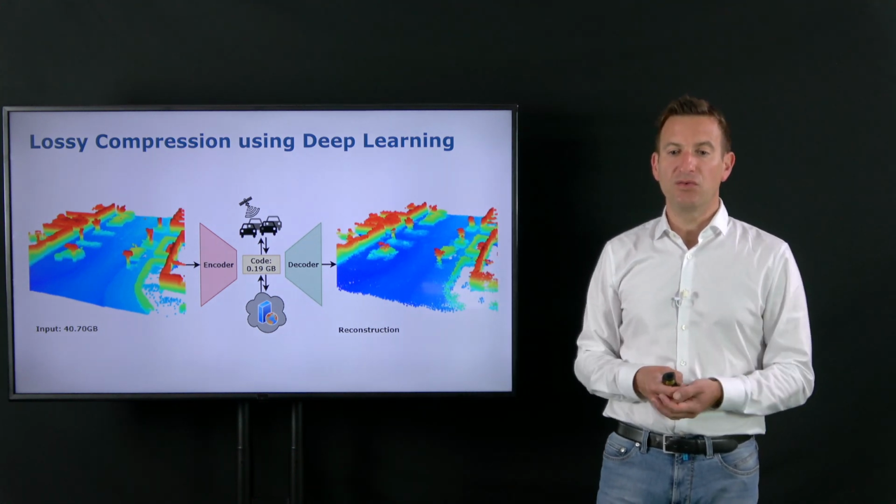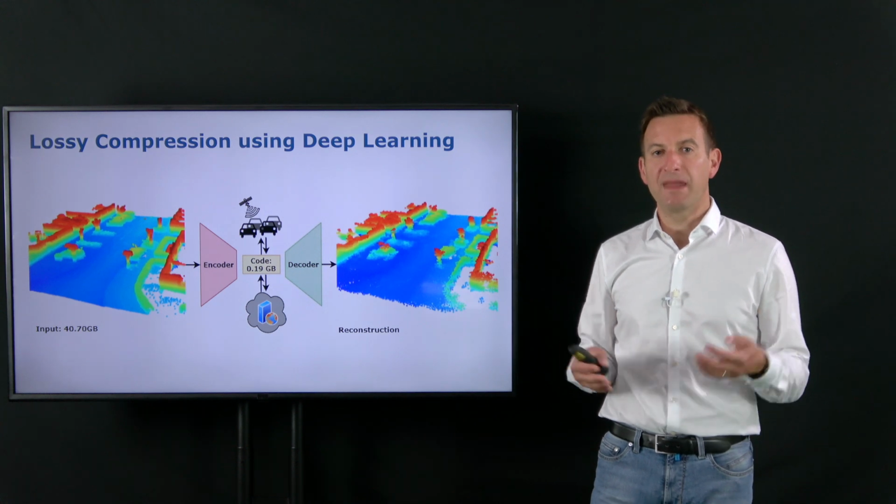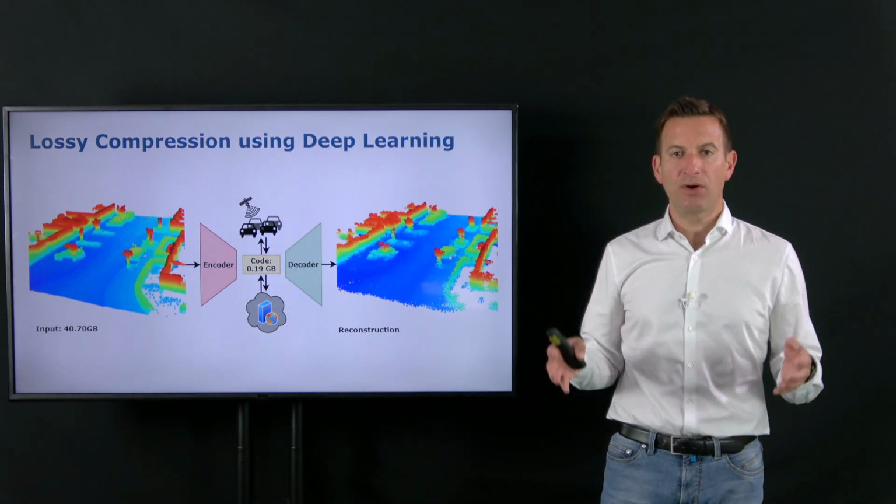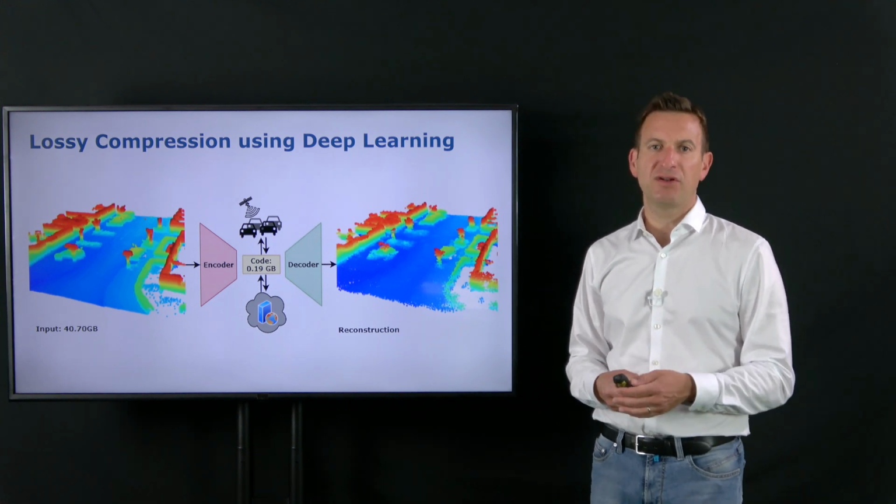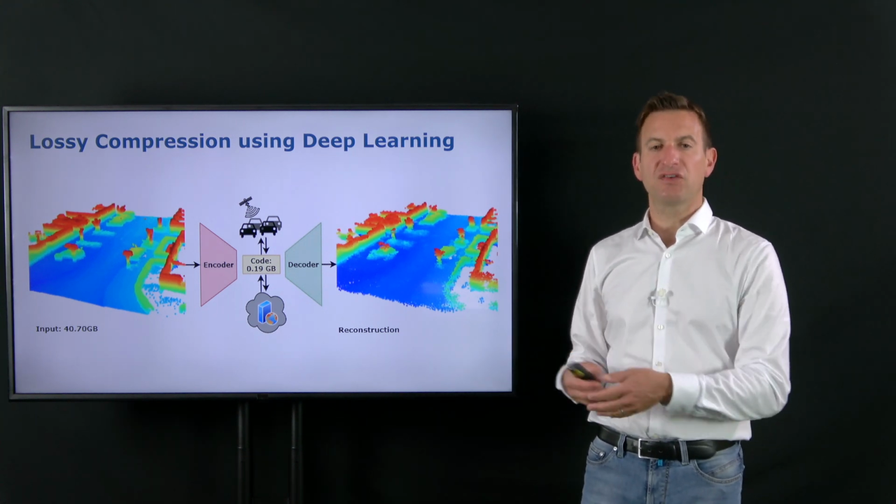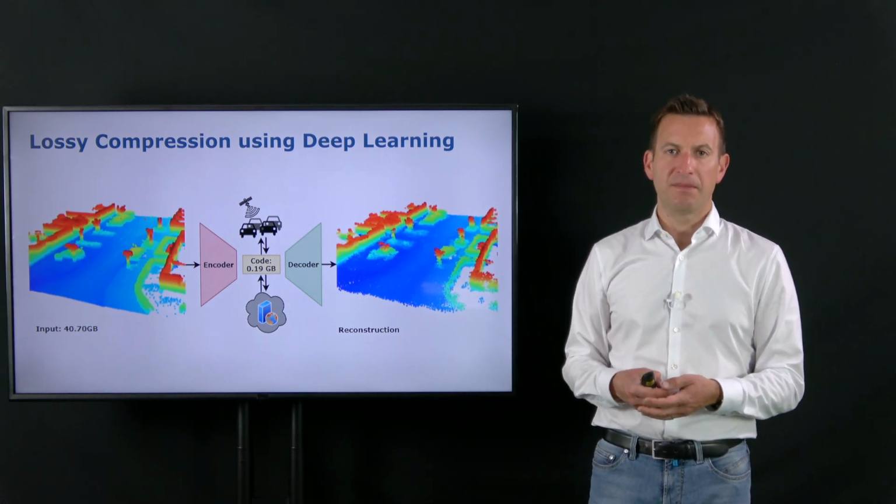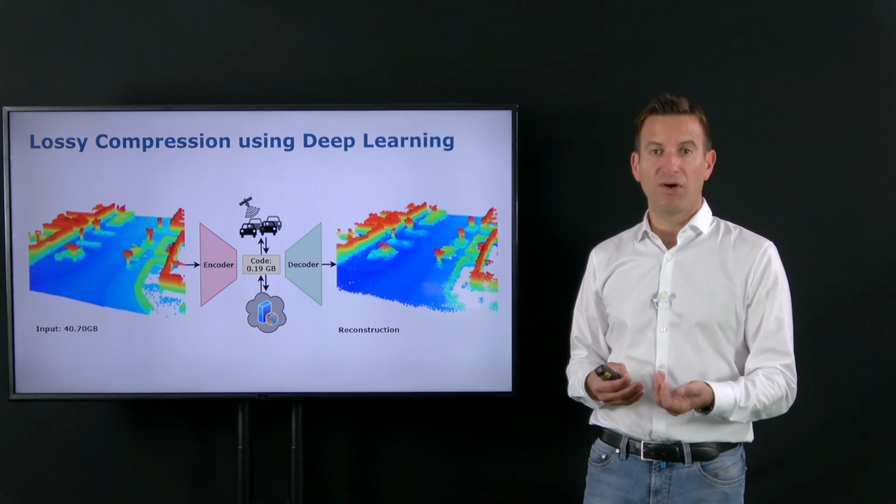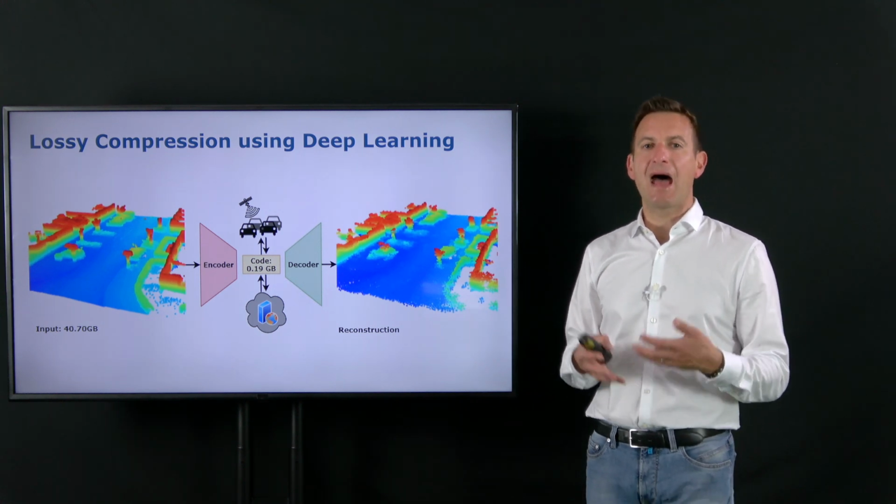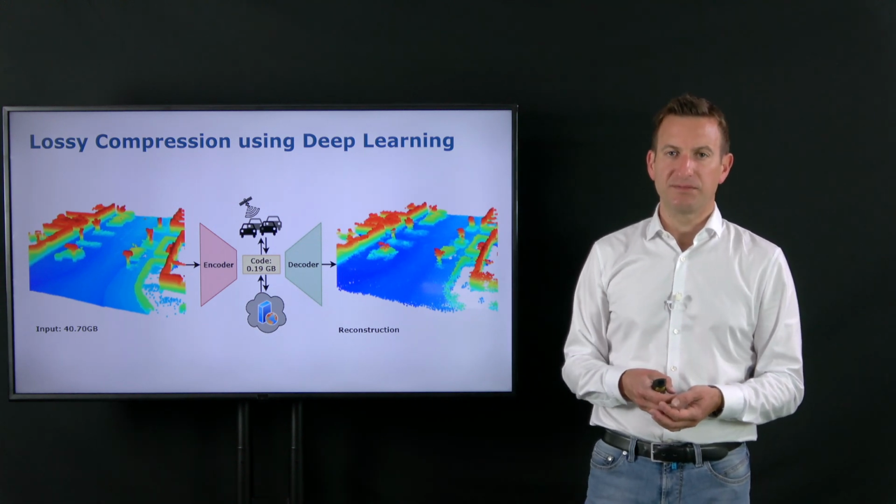We looked into deep learning-based approaches in order to encode the original point cloud into a very compact representation consisting of a small subset of points and features associated with these points, so that a decompression part of the network can take those sparse points together with those features and upsample them again towards a dense representation of the environment.